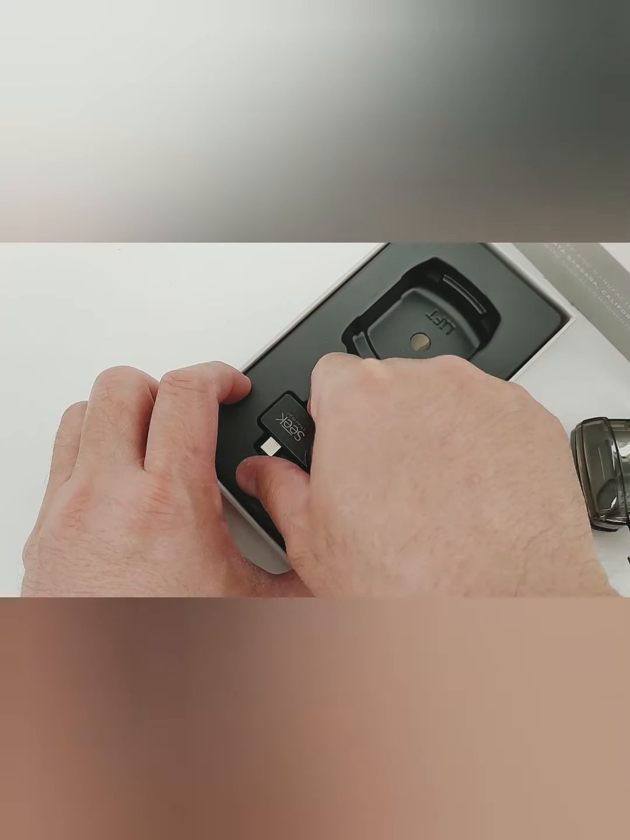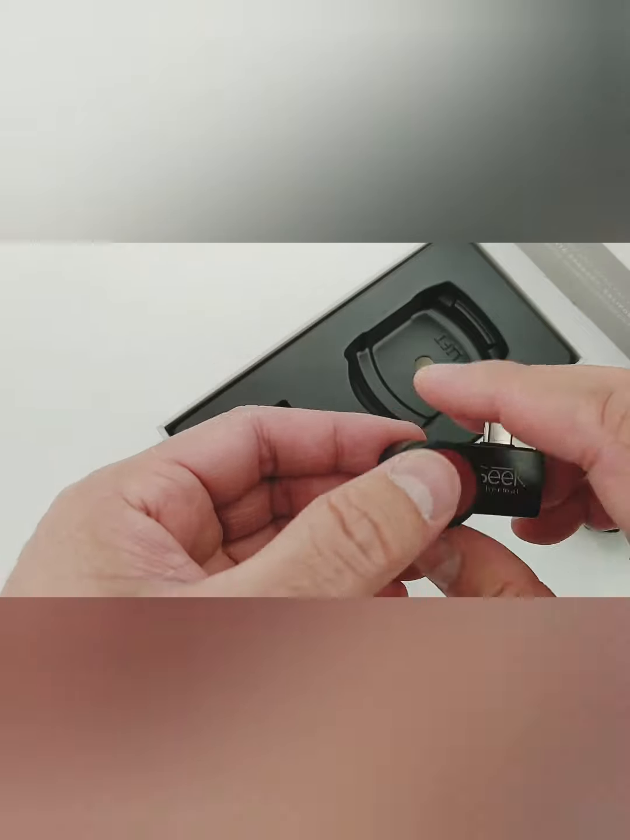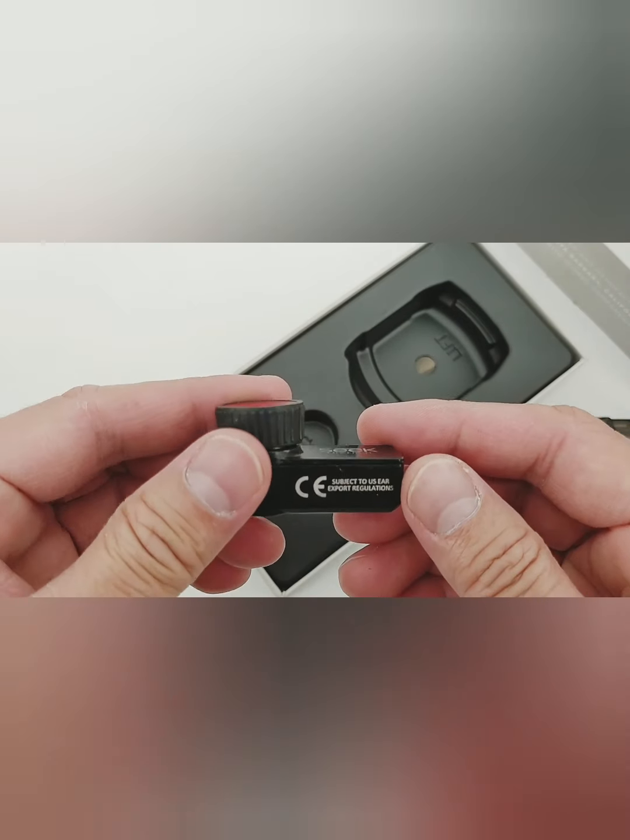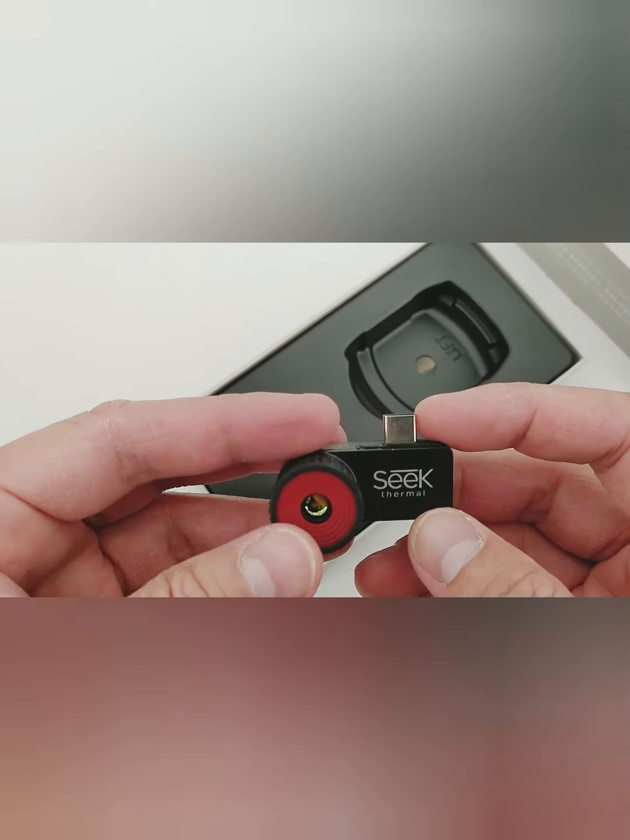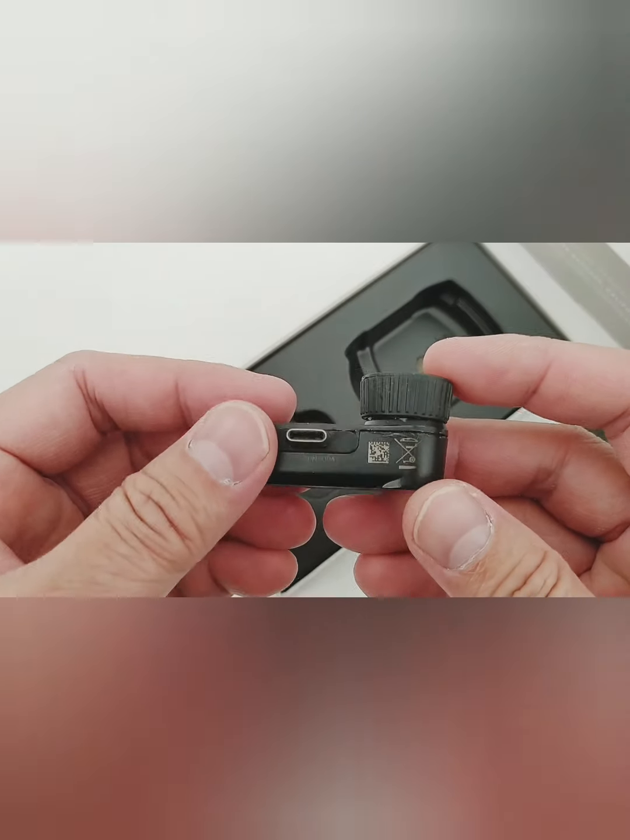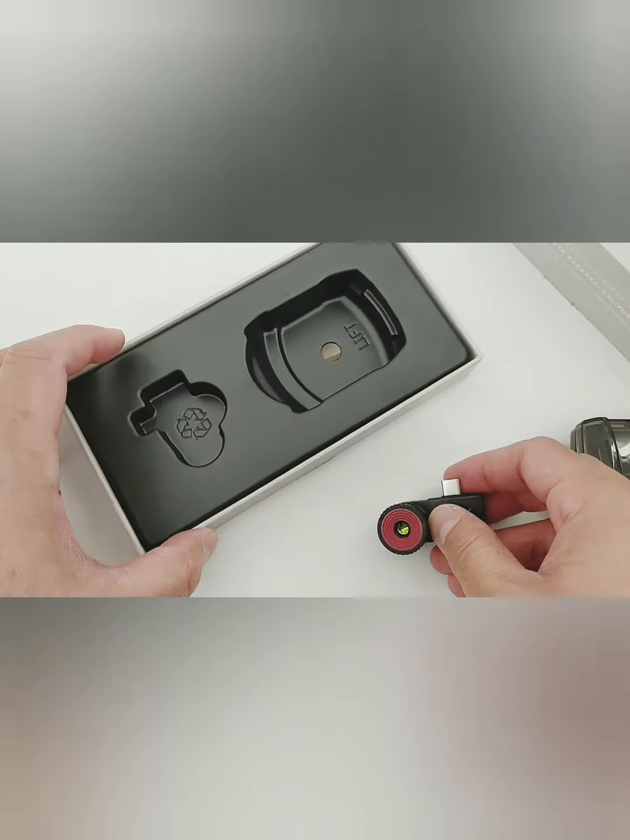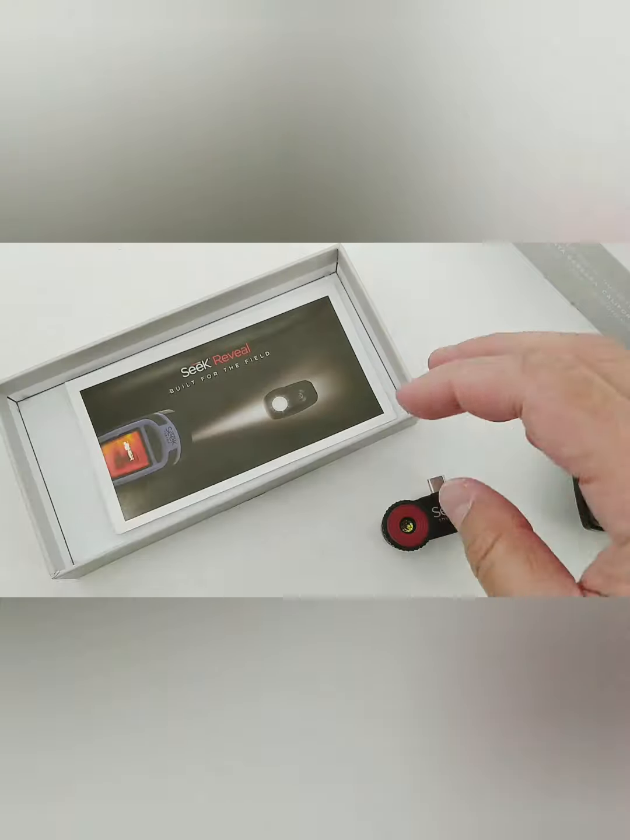So here's the thermal camera itself. I was surprised that it's really small, and I thought it would be bigger, but I have no problem with its size, and I guess the smaller the better. So let's remove this and have a look at the back.